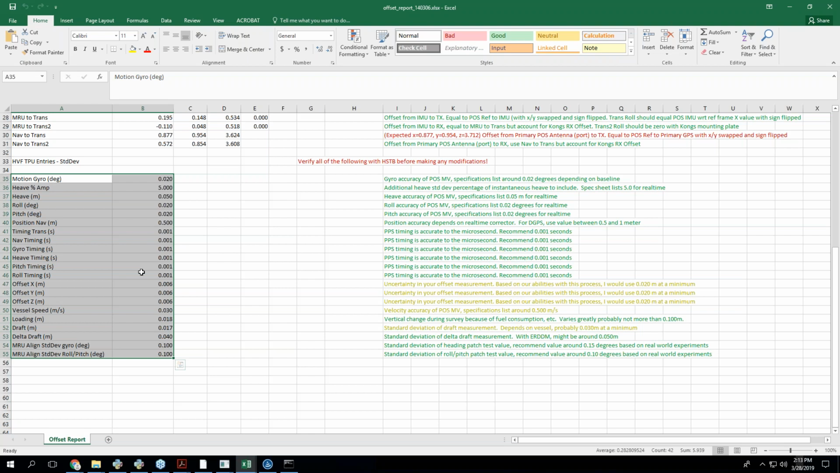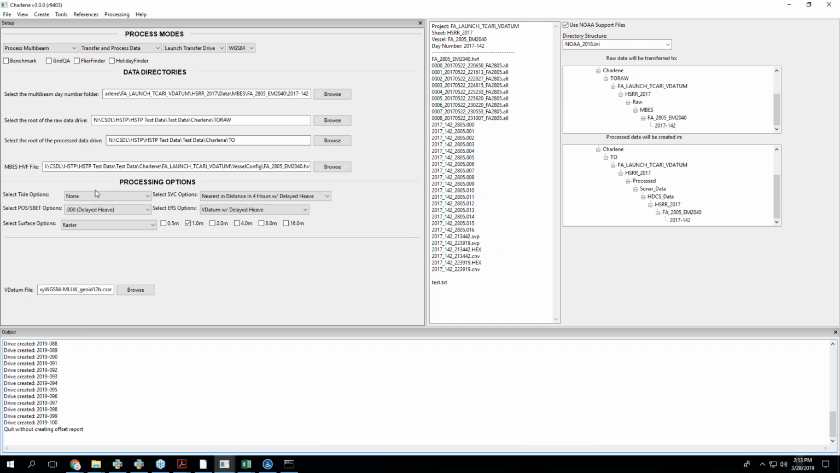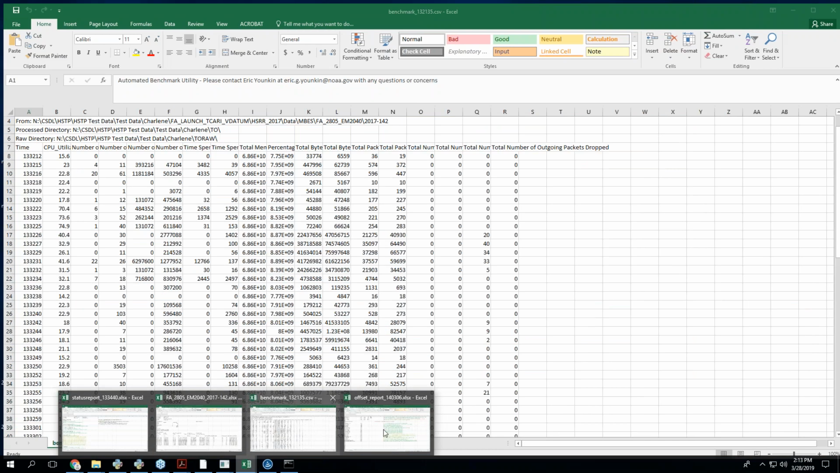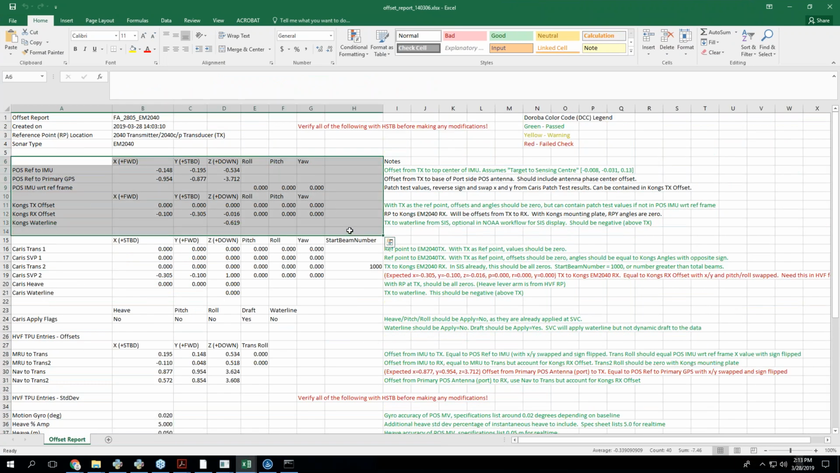But with the offset report, I can certainly build that in if you want to query. What would I do? The problem is that all of this isn't going to be day number specific. No. Right.